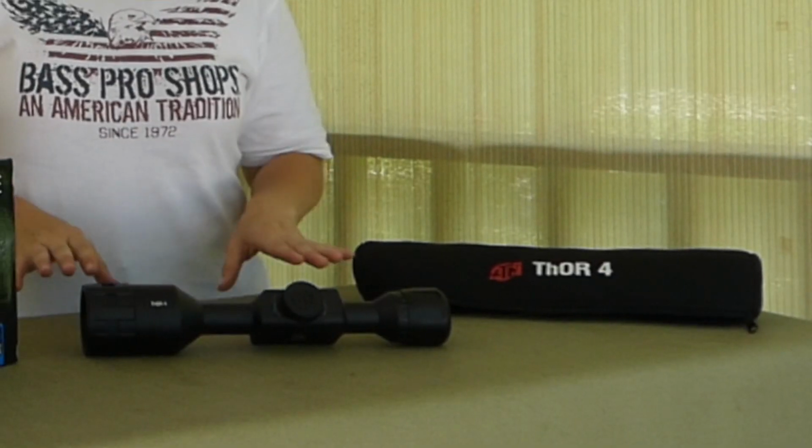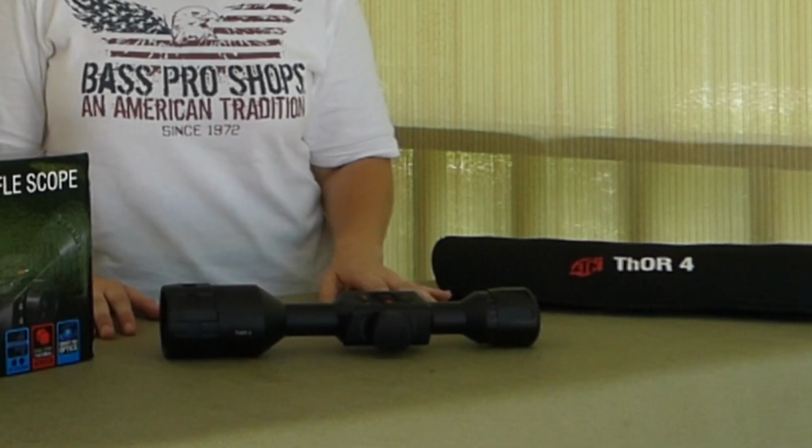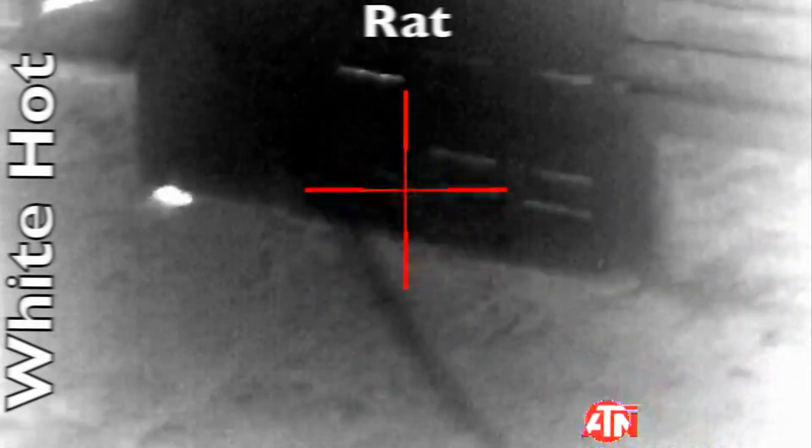So we were sitting on top of a container trying to see if we could catch them. I took this out as a spotter, guys, and I wanted to show you guys what kind of footage I got with it. So here it is.